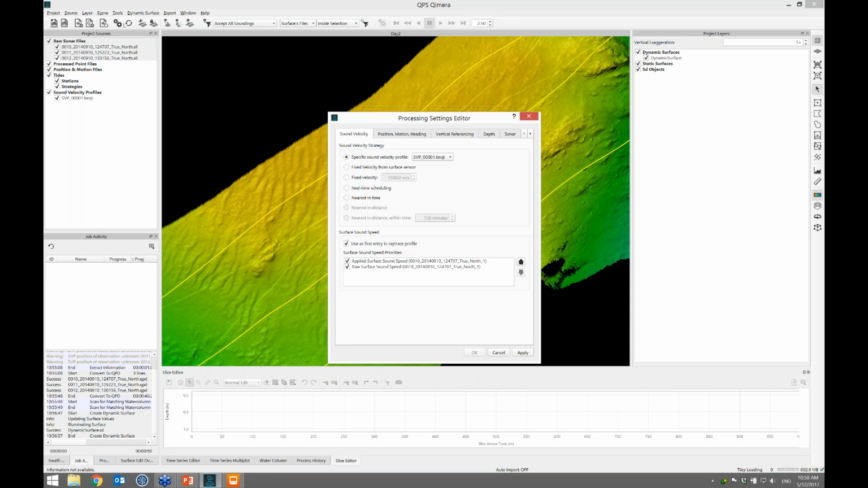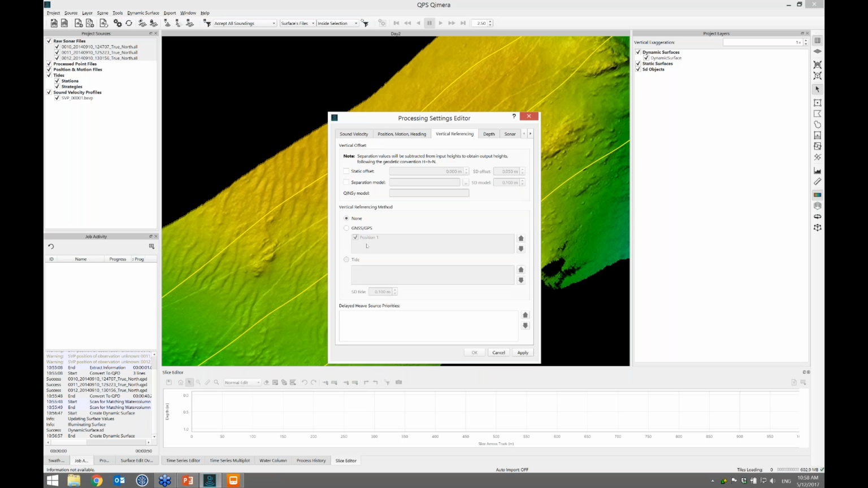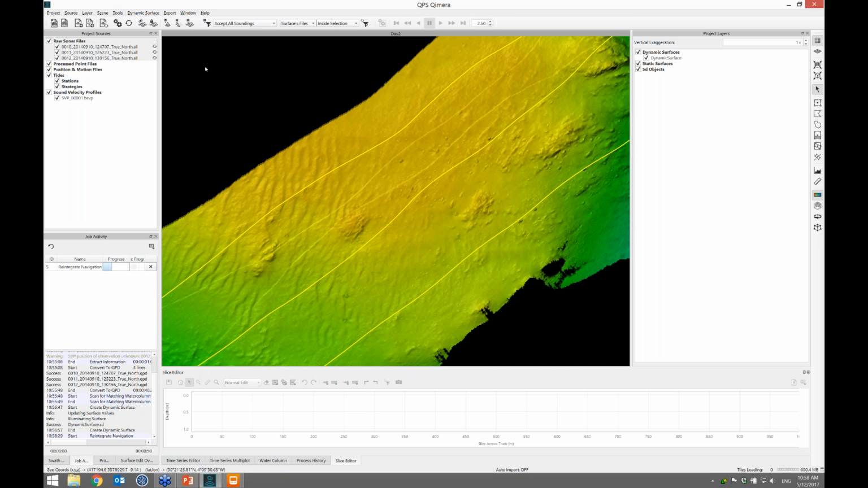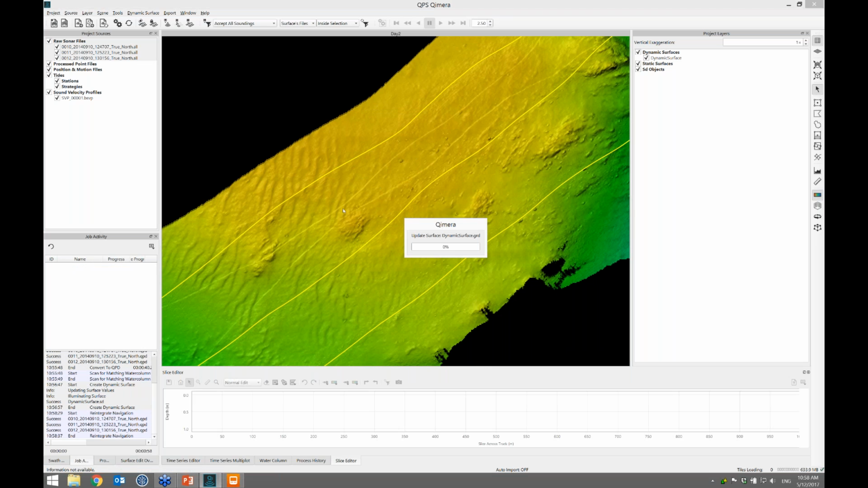So again, I select the lines, I go to the processing settings, I click vertical referencing, I switch to GPS mode, and my boss told me to apply a geoid separation of 50.123, and I type that in, and I click OK, and it prompts me to reprocess, and so it reprocesses these files, and the map will update, and hopefully these seams get a little bit better, these small artifacts between the survey lines.